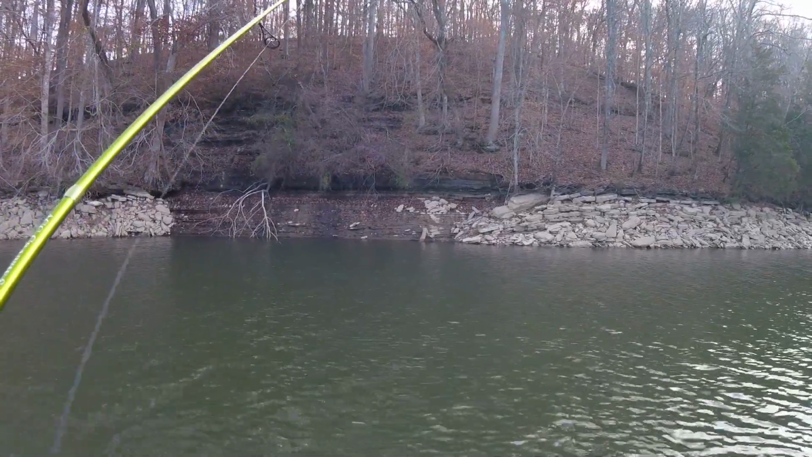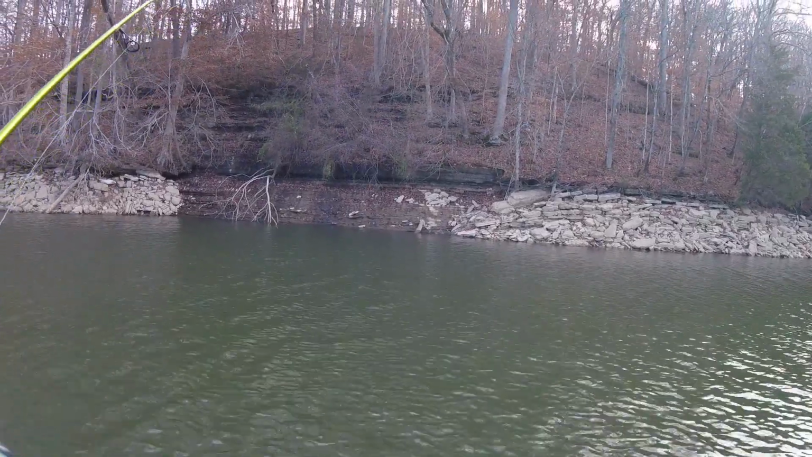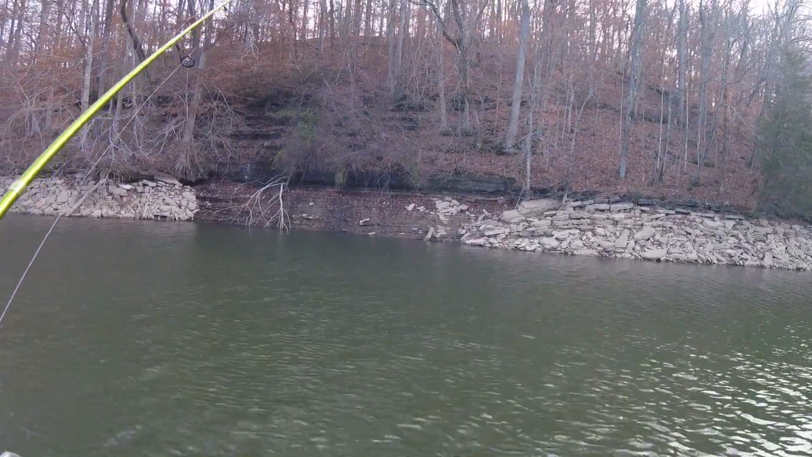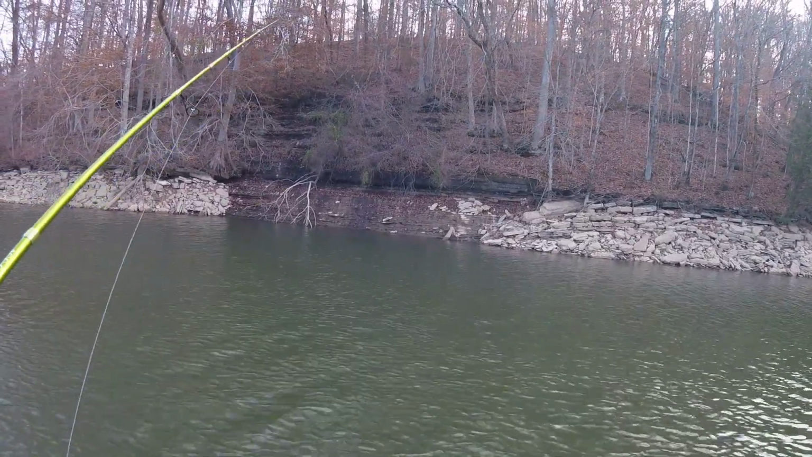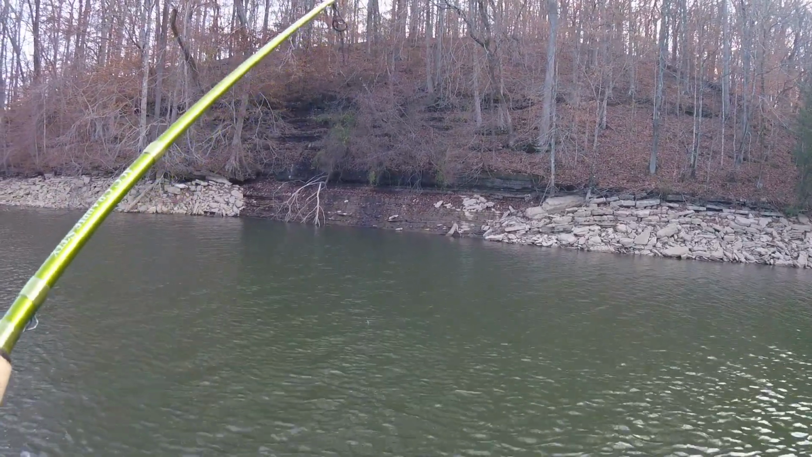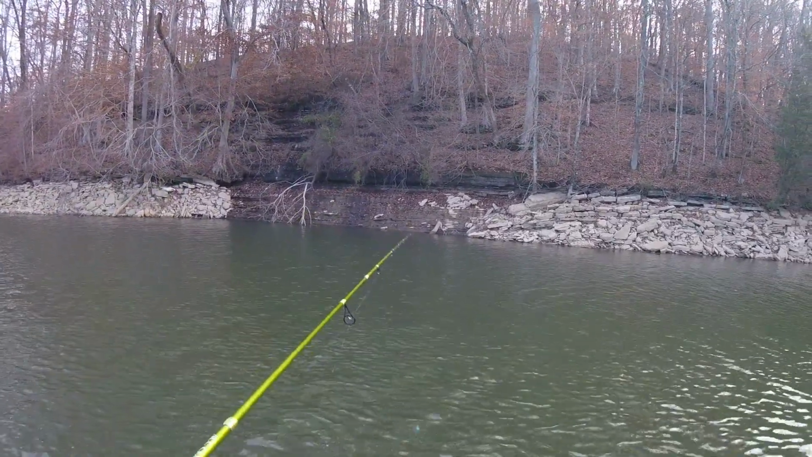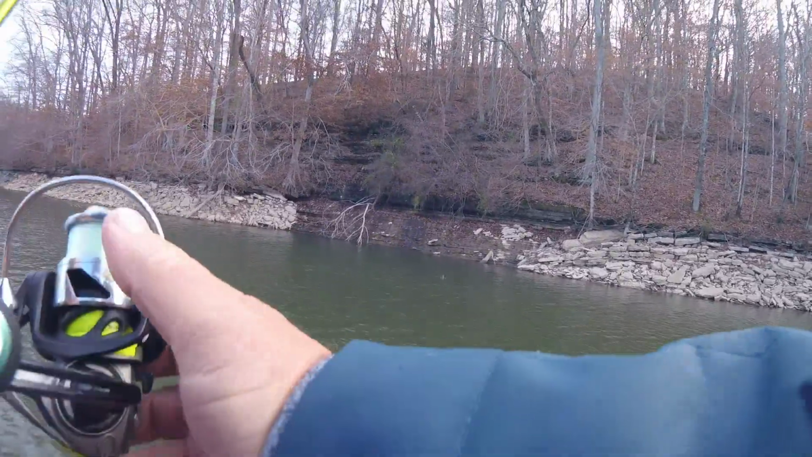Guys, we are experiencing post-frontal conditions here. We've had rain for 3 or 4 days in a row, 4 or 5 inches of rain. Temps in the mid-60s. They've been that for about the last 2 or 3 weeks here.